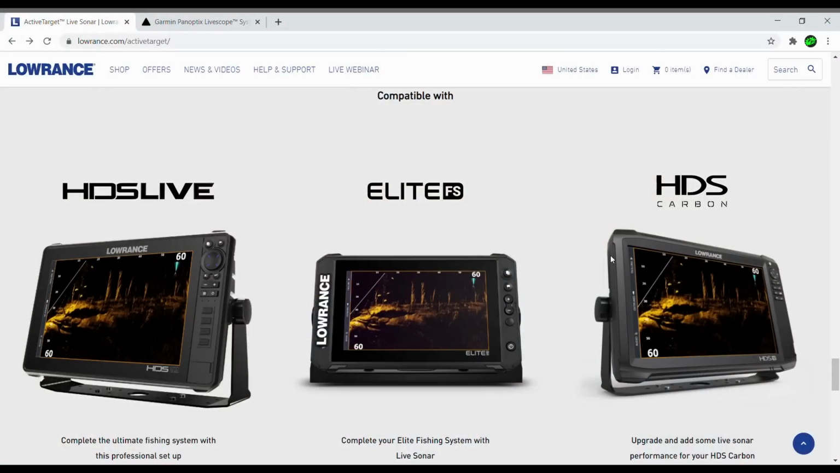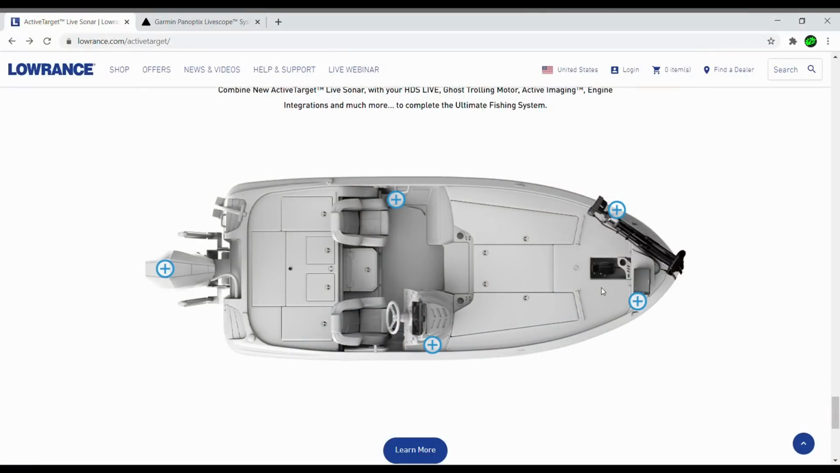The units that it's compatible with, everyone wants to hear about this. HDS Live, the new Elite FS, and the HDS Carbon units will all be compatible with the active targeting system. Obviously, now with the new active targeting system, if you decide to buy it, you can have a complete system, trolling motor, fish finders, and a live targeting system to control everything electronic on your boat. For the first time ever, I'm considering converting completely to Lowrance products, trolling motor, fish finders, and active targeting.